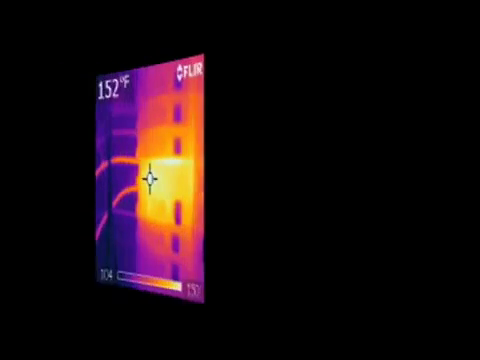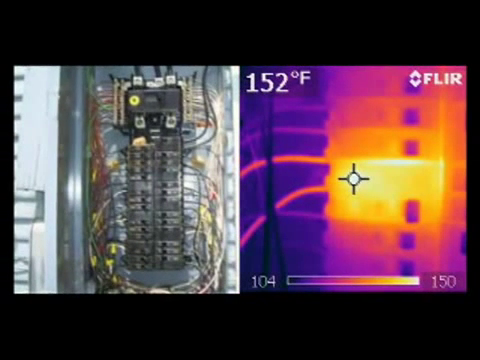These are all part of the revelation that can come as the infrared scan reveals these hidden anomalies. In the next images here, we show an electrical panel, and many times an inspector that goes in looking at the electric panel can find electrical hotspots.